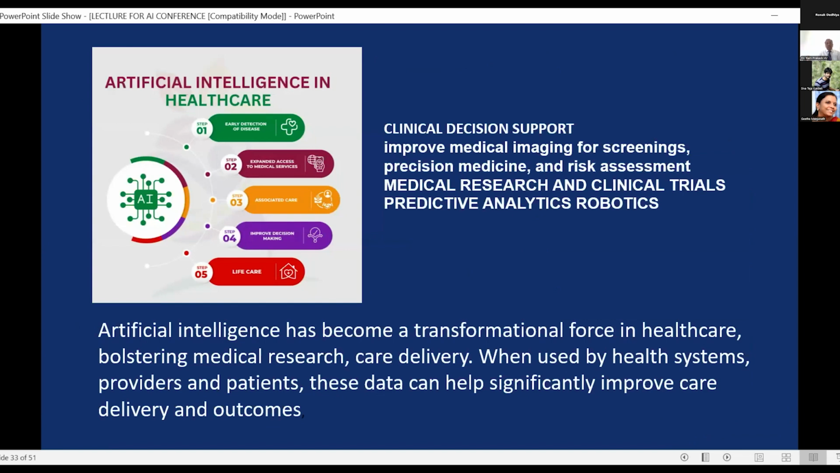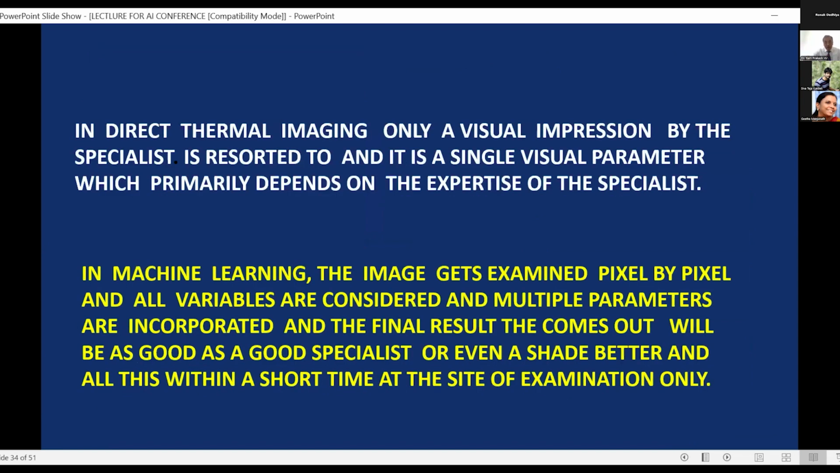Now, artificial intelligence in healthcare has a lot of areas where it's useful, and it has become a transformational force in healthcare, and especially in the imaging field it plays a very, very important role. In direct thermal imaging, only a visual impression by a specialist is relied upon.